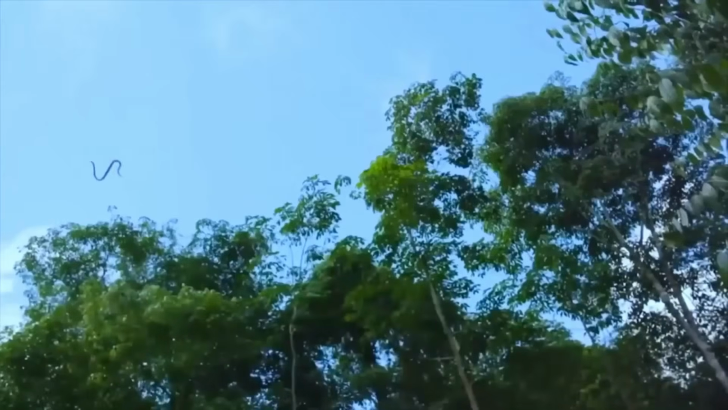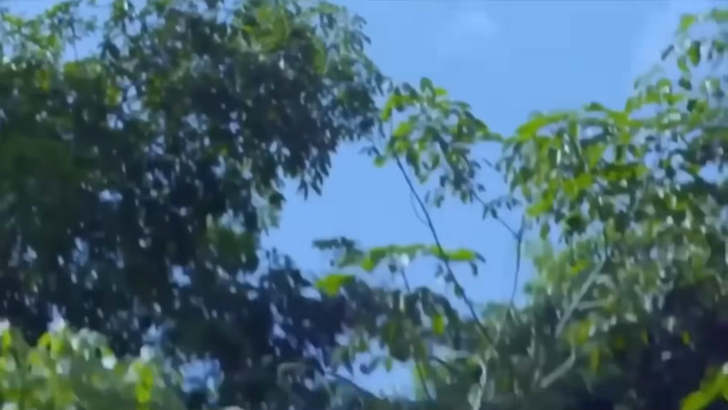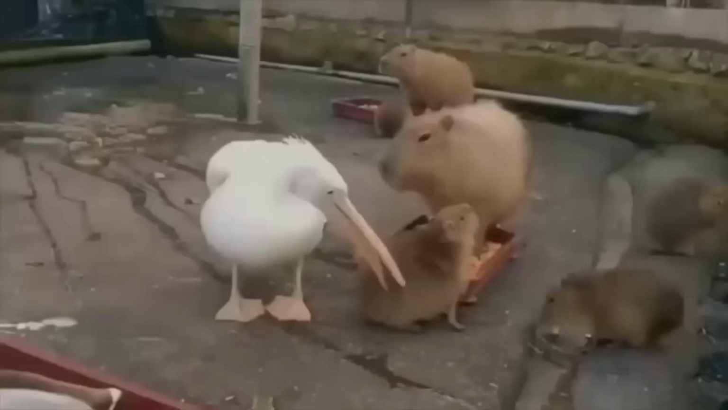It's an amazing feat that allows them to travel between trees with ease. Who knew snakes could fly?